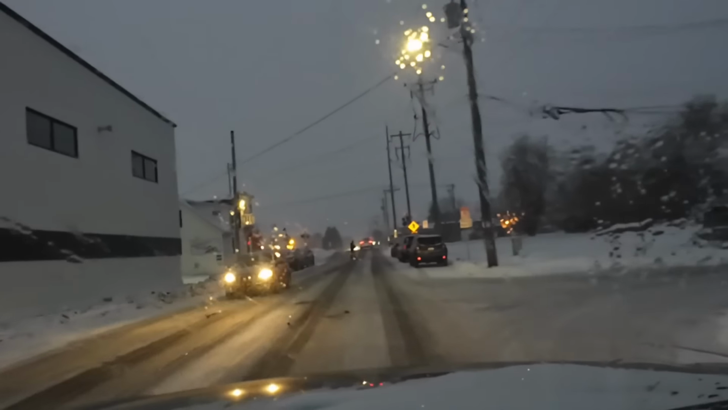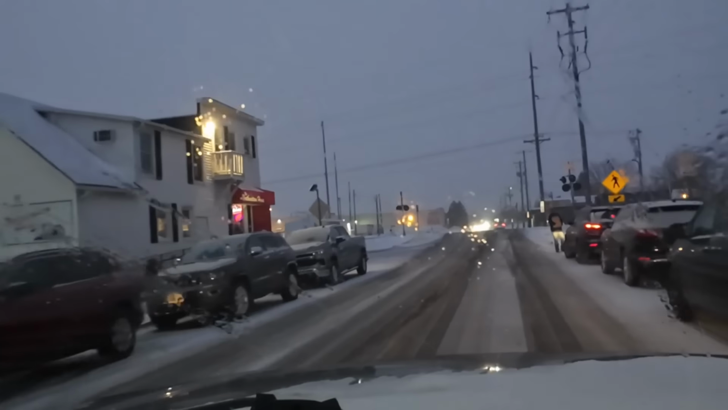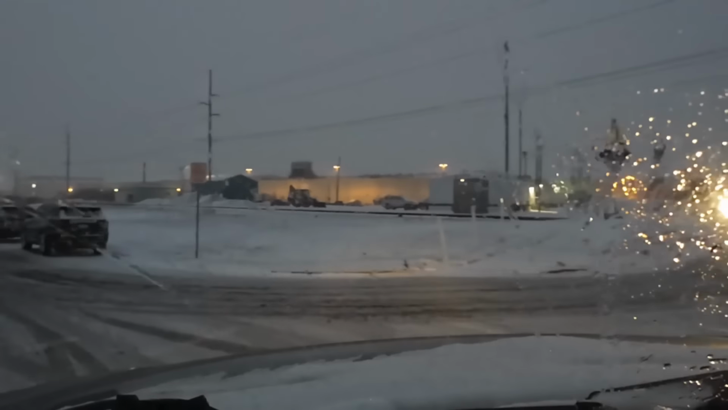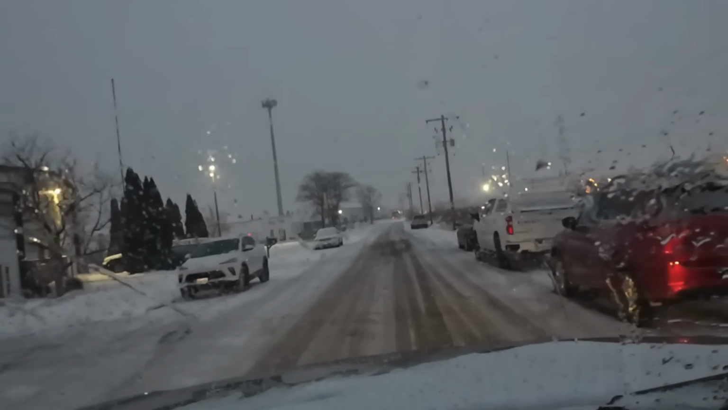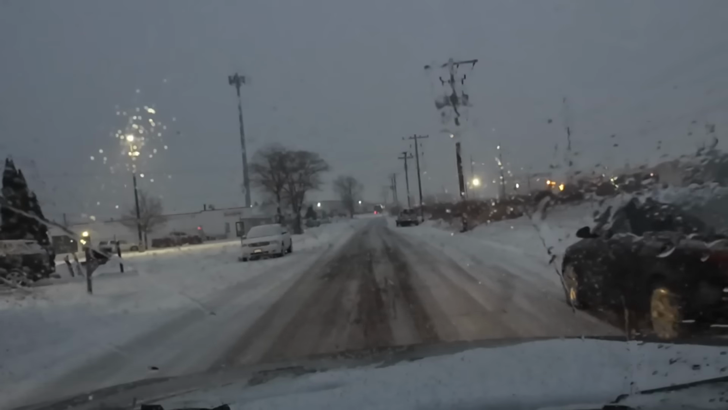So the restaurant here is on the left side of the corner here, and it is crowded. These are all cars here for that restaurant, so I'm gonna have to park way down there, way over here and then walk it.